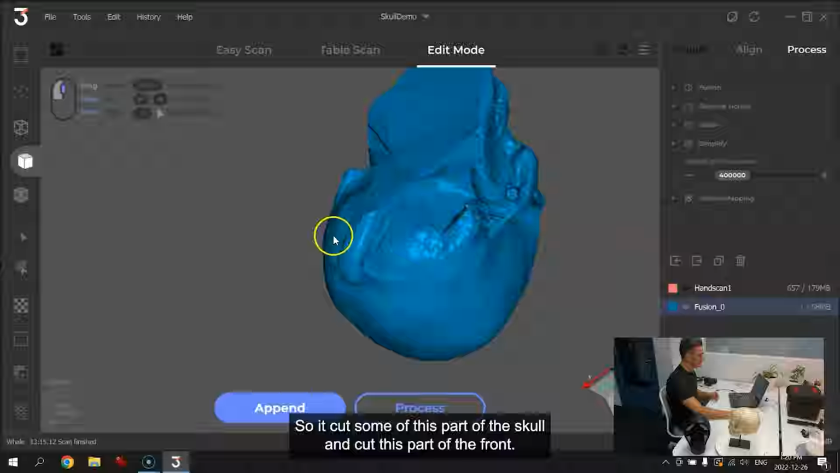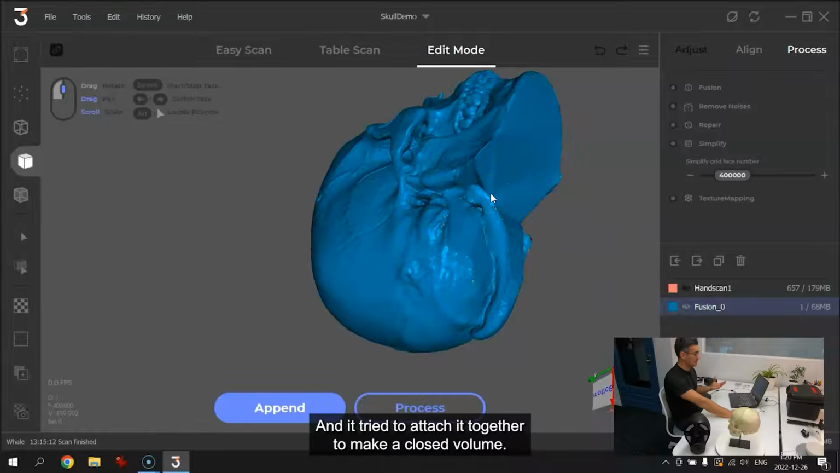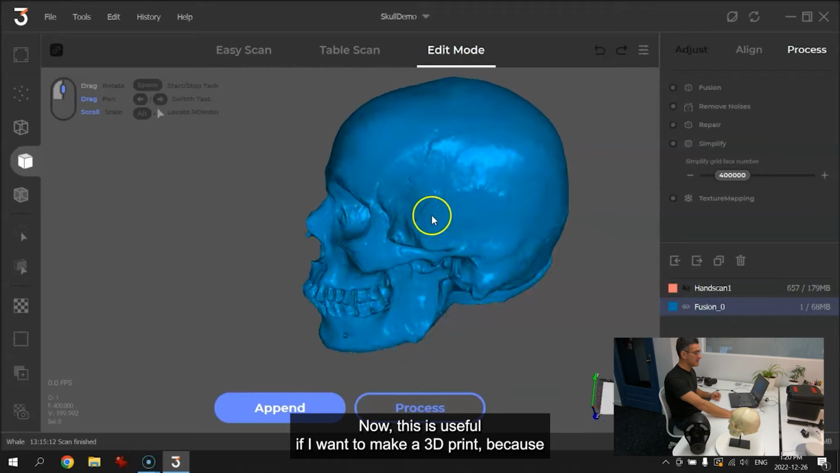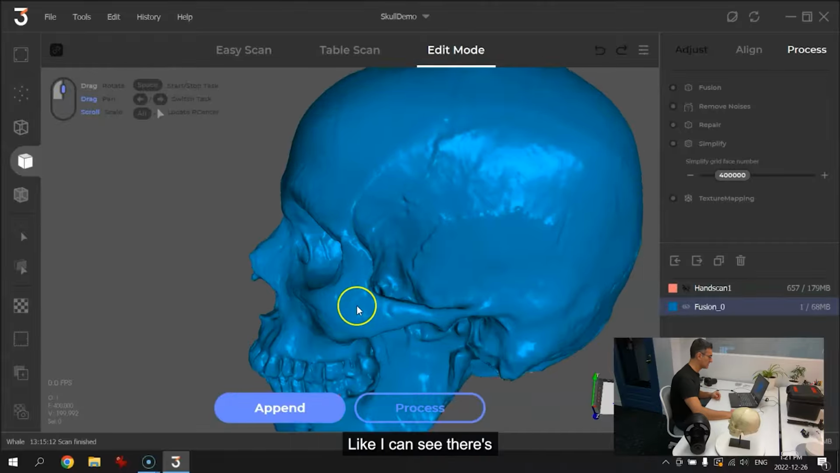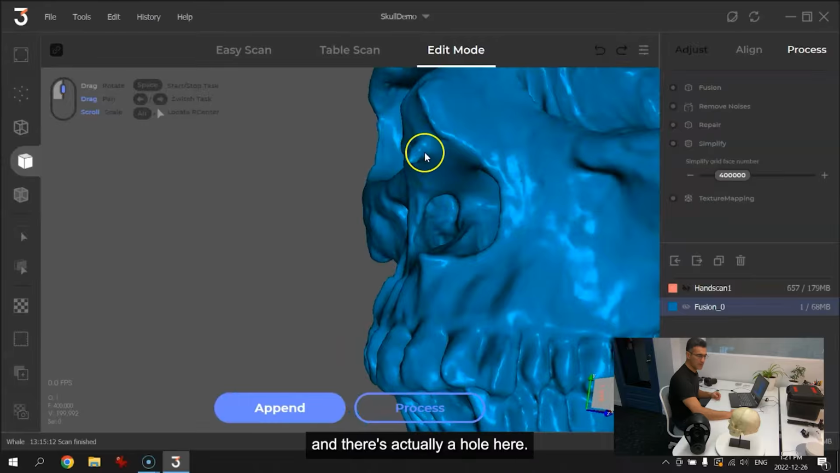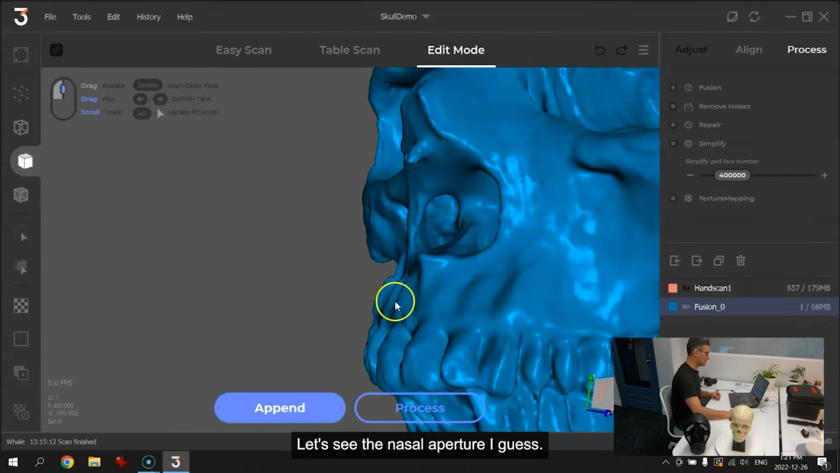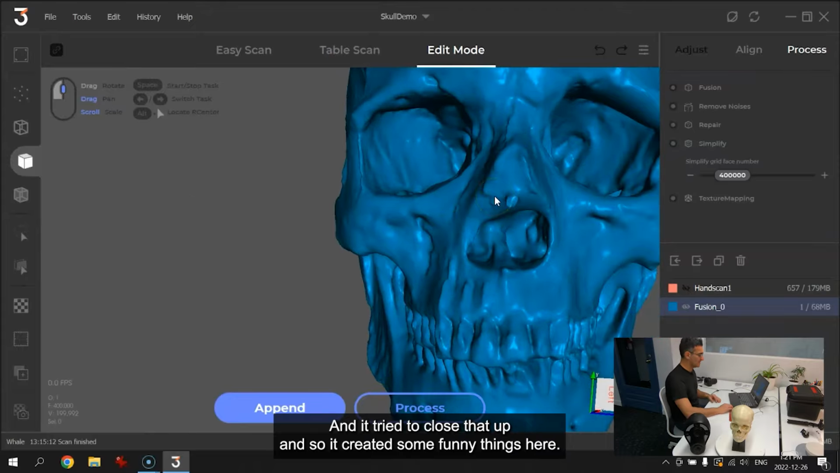So it caught some of this part of the skull, it caught this part at the front, and it tried to attach it together to make a closed volume. Now this is useful if I want to make a 3D print, because right now this would be ready to print because it's completely closed. I would need to do some other little tweaks. Like I can see there's some little anomalies on the nose, right? It spikes something, and there's actually a hole here. So you can see on the model, it's wide open. That's the nasal aperture, I guess, and it tried to close that up. And so it created some funny things here.